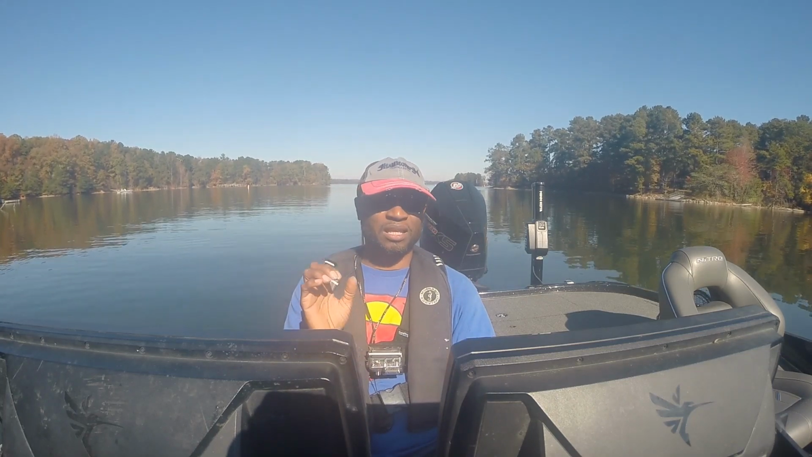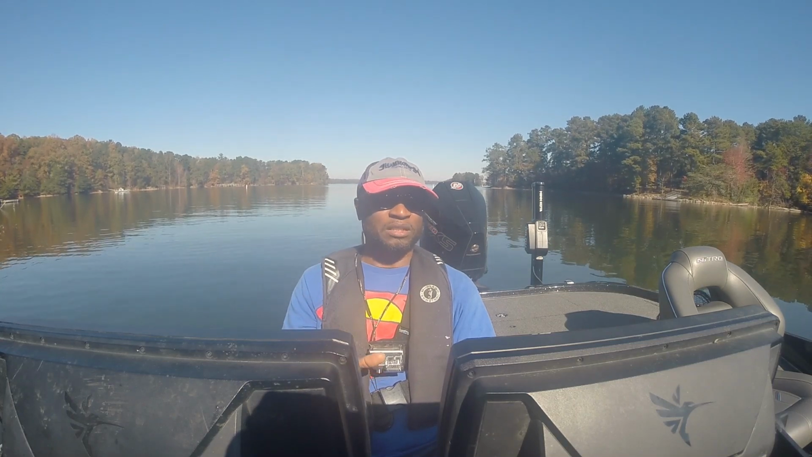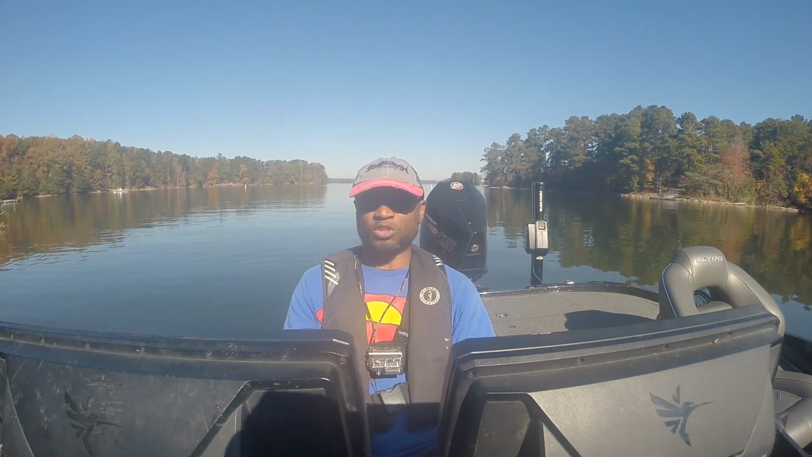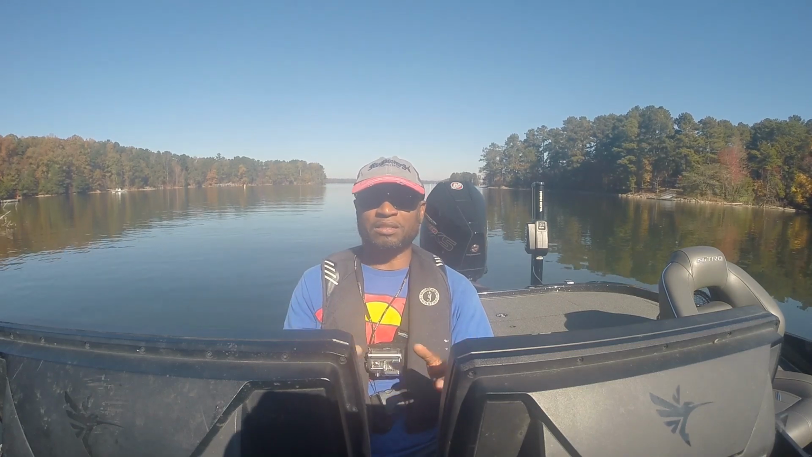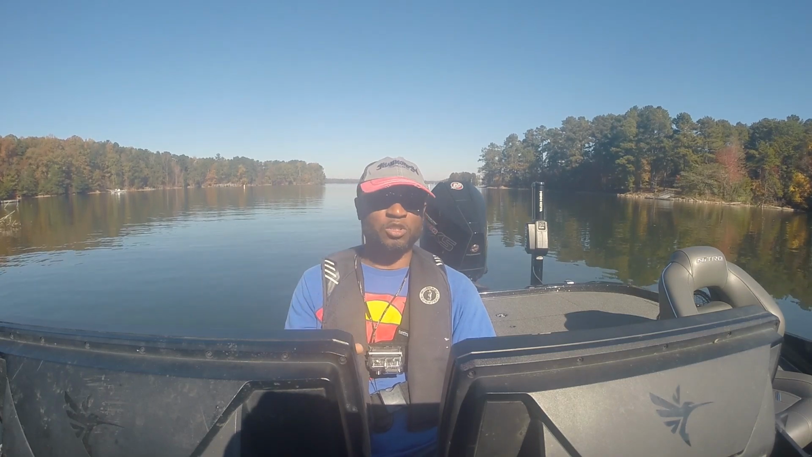The Mega Live Landscape mode, to me, kind of reminds me of the first generation of the 360 from Humminbird. So it takes some getting used to, but once you are familiar with what you are seeing on the screen, it will help you out in the long run. So what I would say, guys, is just take maybe 15 to 30 minutes as soon as you drop the boat in, and set that up in landscape mode if that is something that you plan on using.